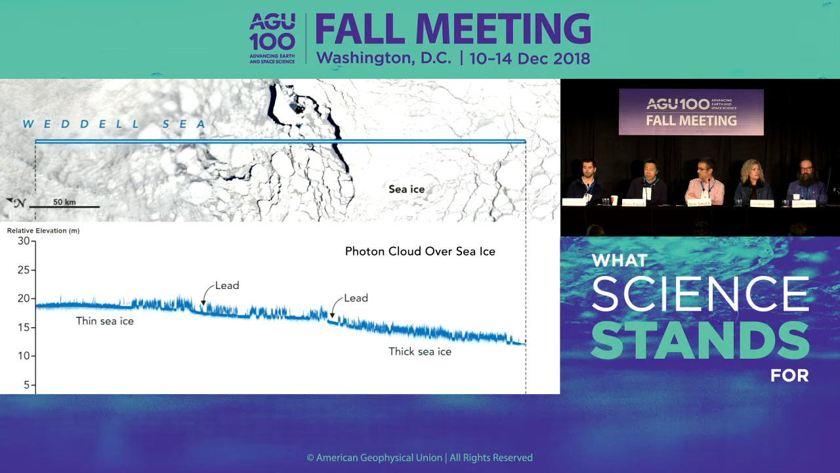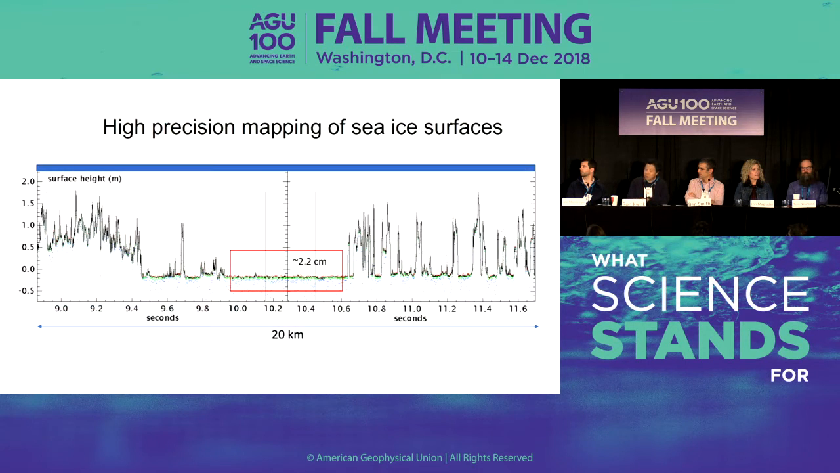Sea ice is very flat, and the next slide shows how flat the ice is and how good the resolution is for ICESat-2. So this is a transect of about a segment of 20 kilometers across a bit of sea ice in the Weddell Sea. And you can see very high features and very flat features, which are separating ice floes from each other.